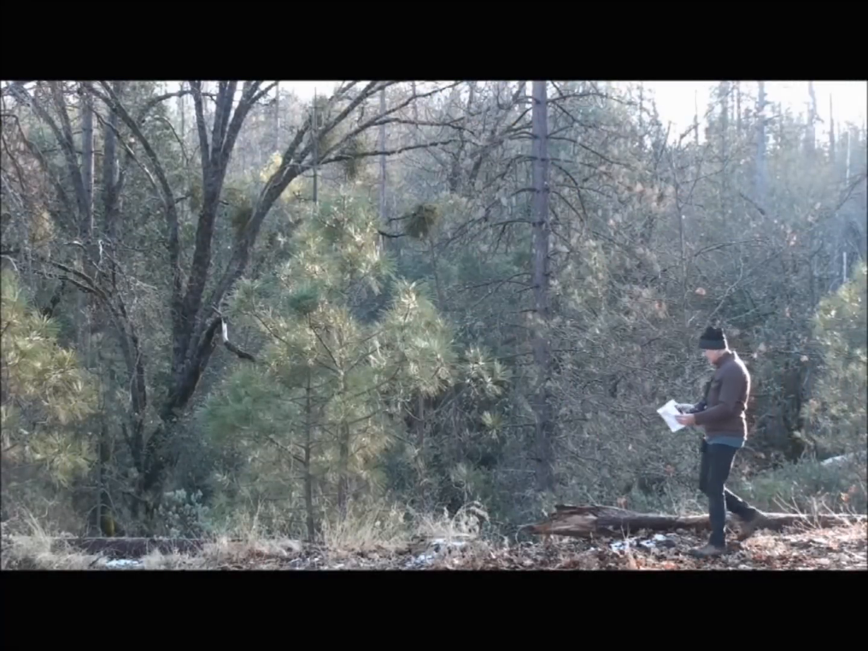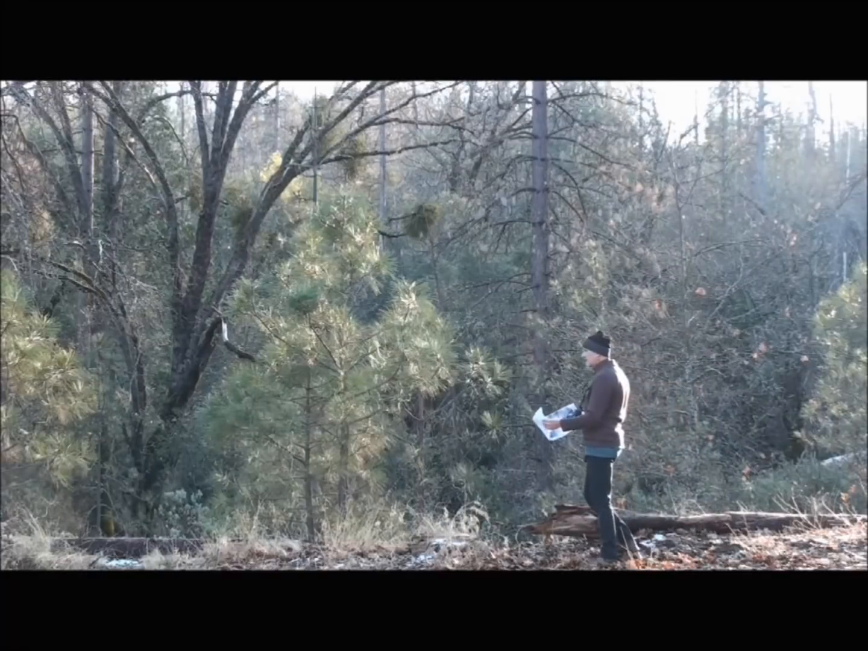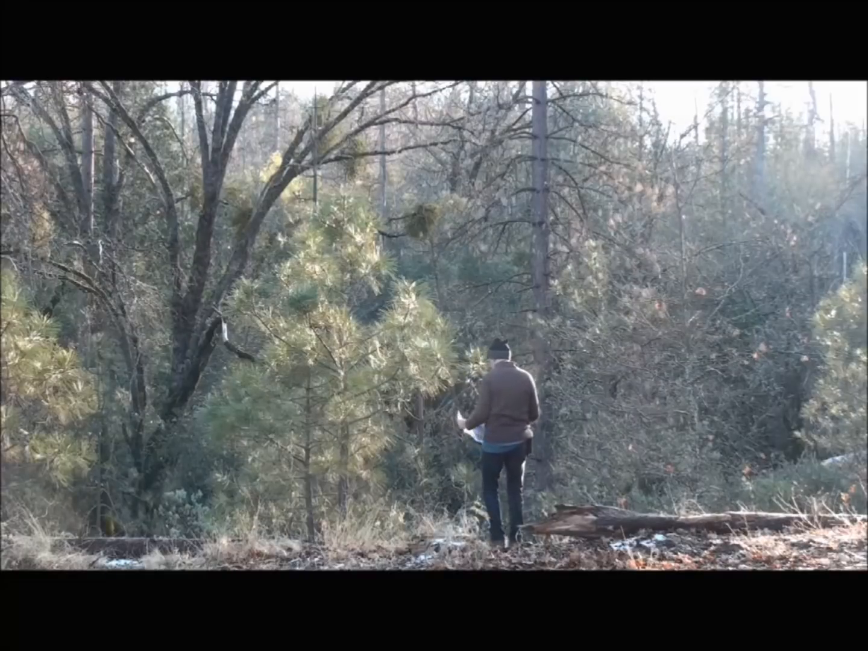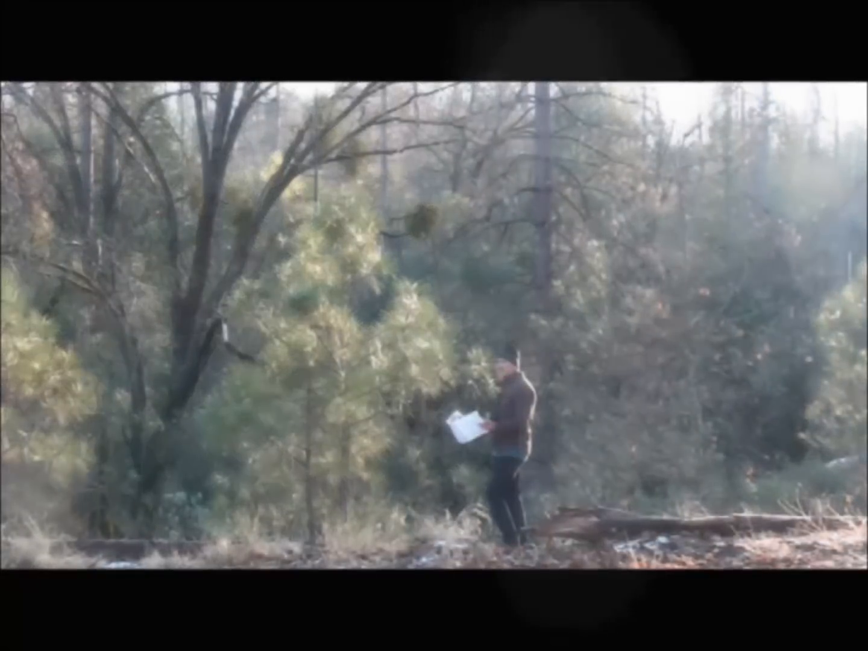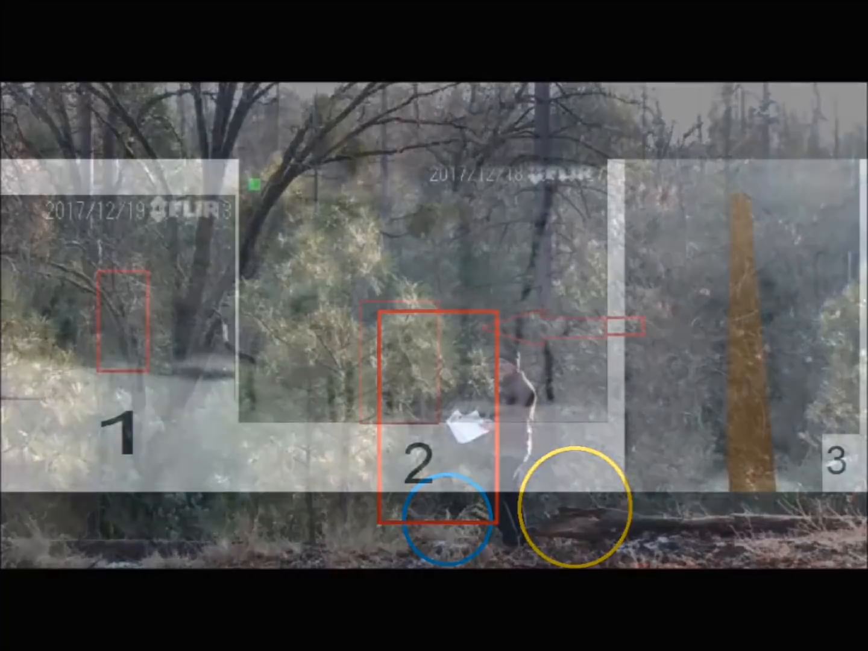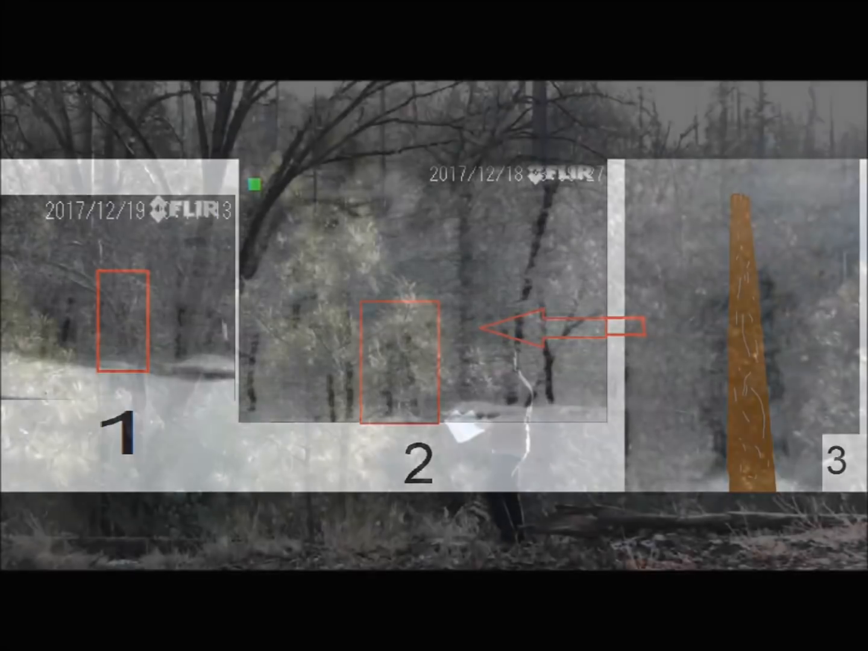Arriving at the location, I used a road map of the FLIR footage to track down the area where the subject from the FLIR footage was standing. Here you can clearly see the anchors we used during the FLIR analysis. Here is the log and the tree stump, and this was the location where the subject was standing. Also, as I pointed out on the FLIR footage, it appeared that the subject was being partially obstructed by an object. It looked as if the subject was peering out from behind a tree.